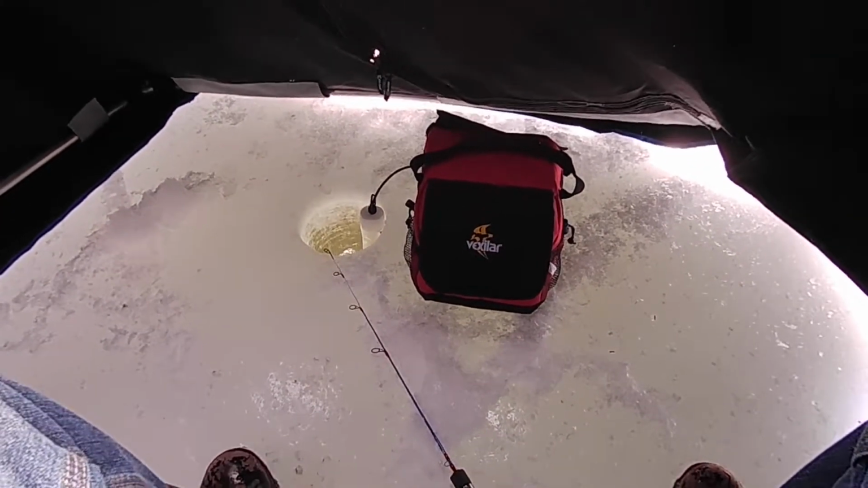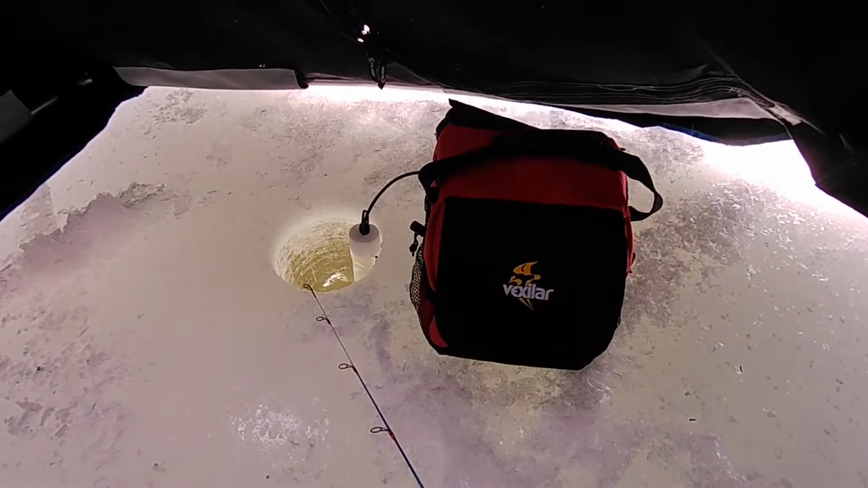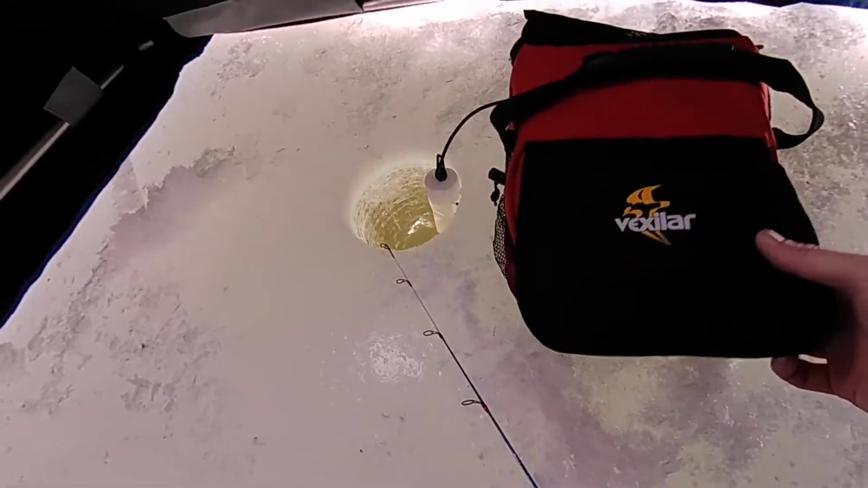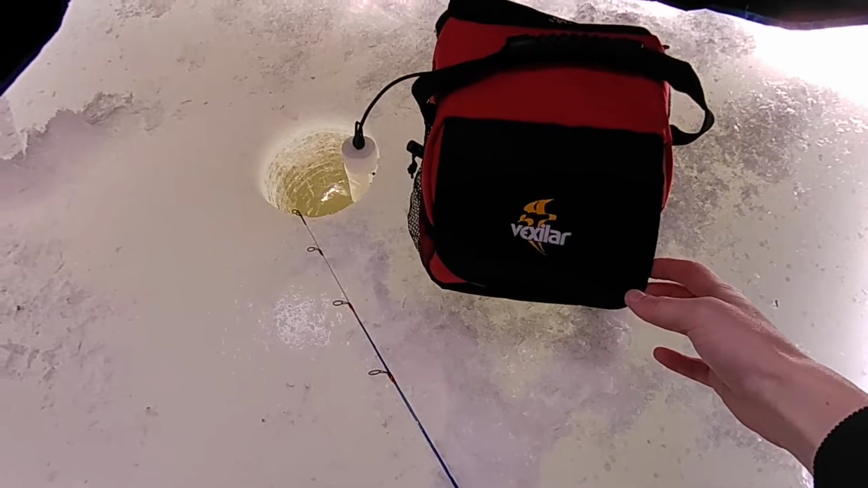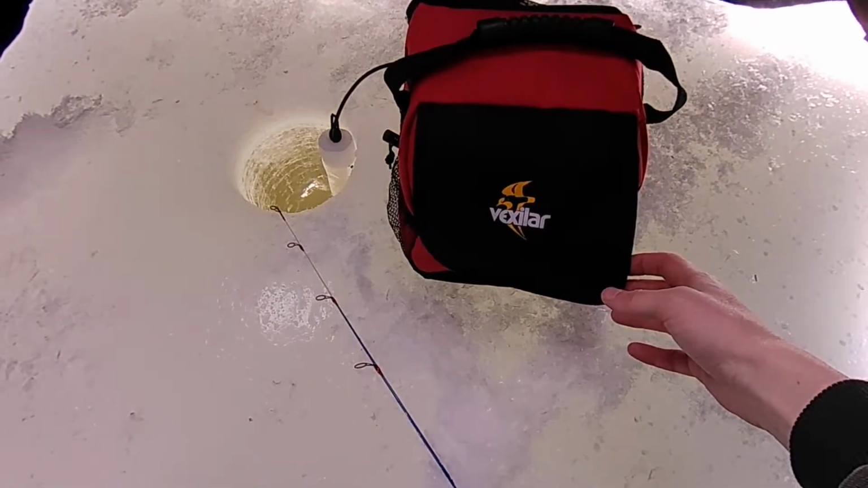Okay, today I'm going to be showing you how to use a Vexilar for ice fishing. If you're thinking about getting one or getting into ice fishing, I really recommend getting one. You'll pretty much need one. You're not going to do very well ice fishing if you don't have some form of electronics or sonar.